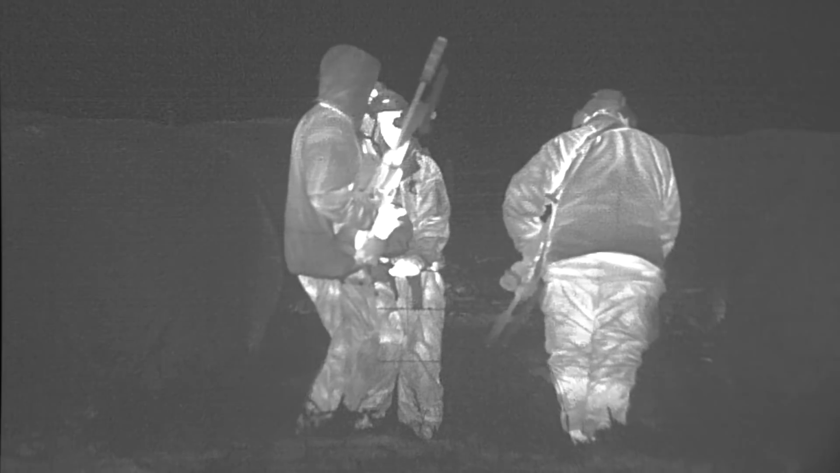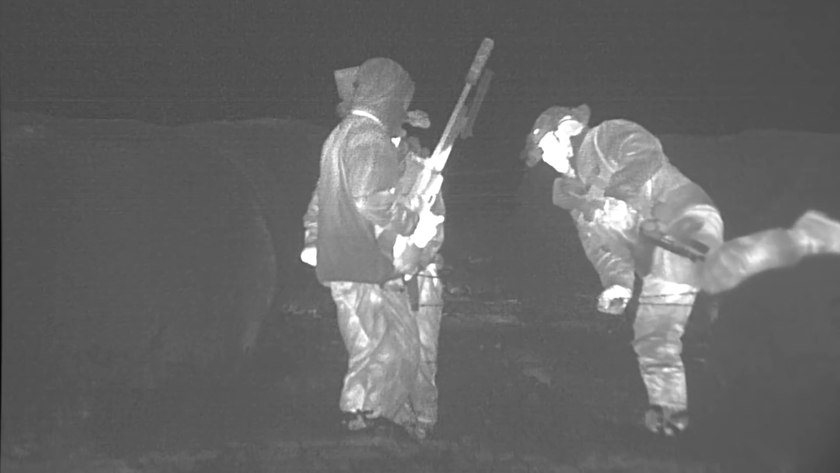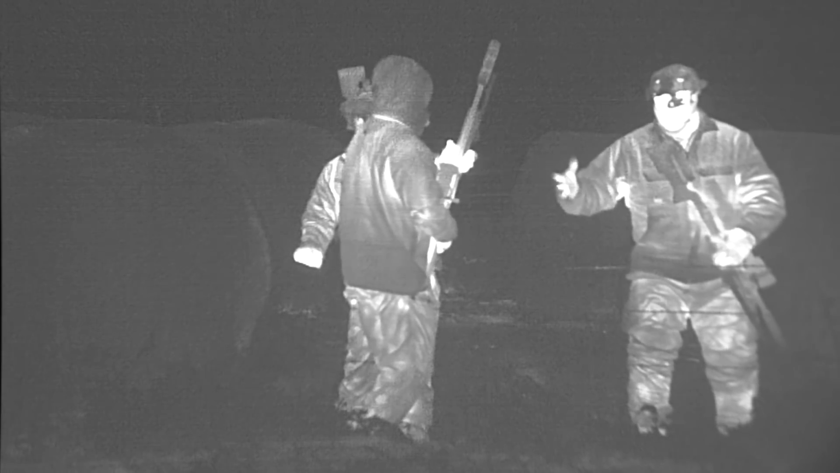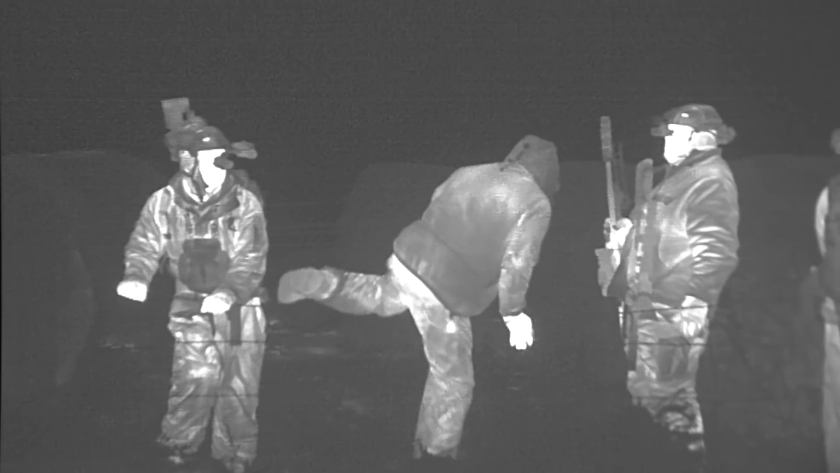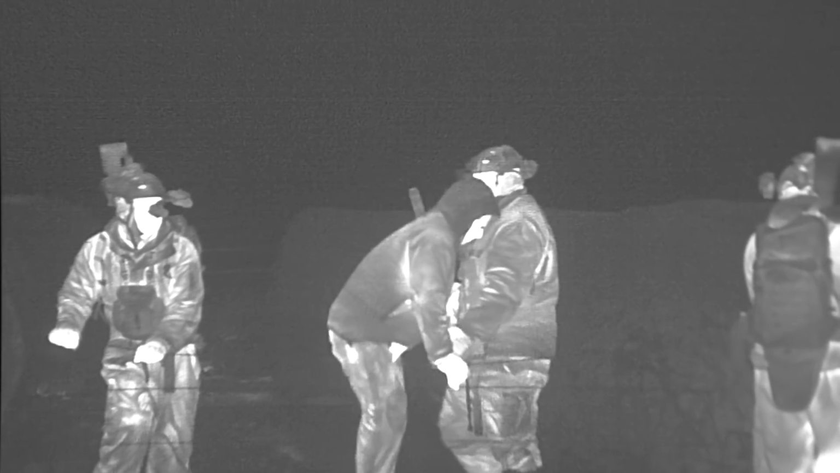These guys are very methodical about being quiet and getting in there undetected. They even know the best section of fence to cross and have 2 guys holding it down for the guy going over to prevent any unneeded cracking and popping of barbed wire. These are the types of things that guys that are good at killing coyotes do because they've actually learned from their mistakes in the past.